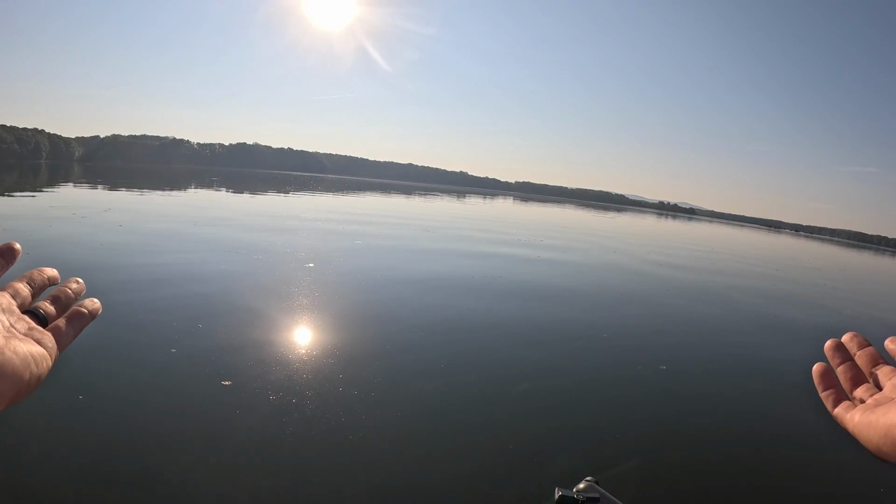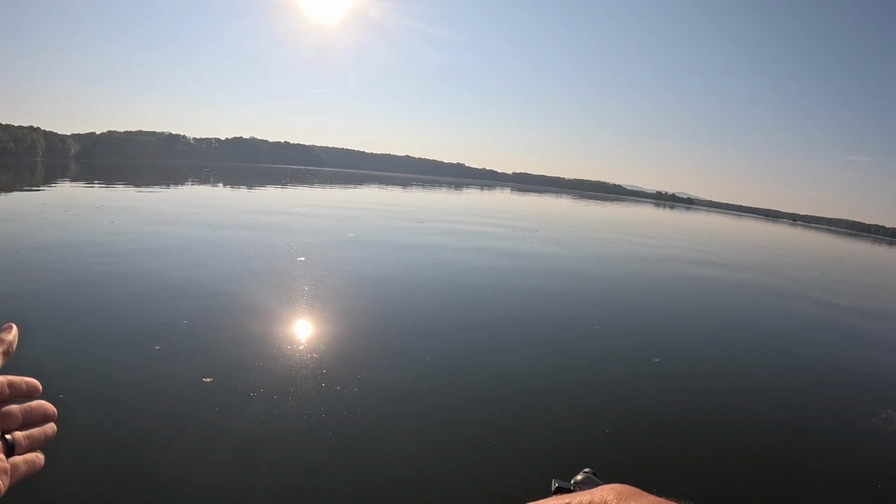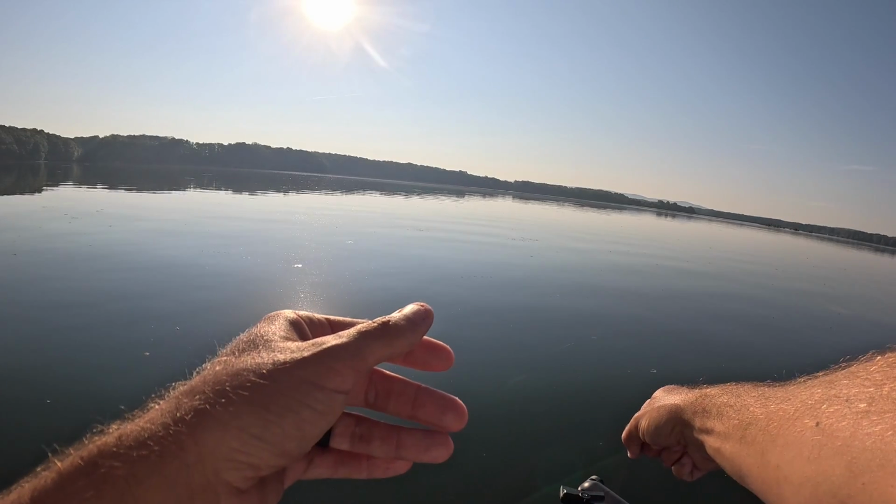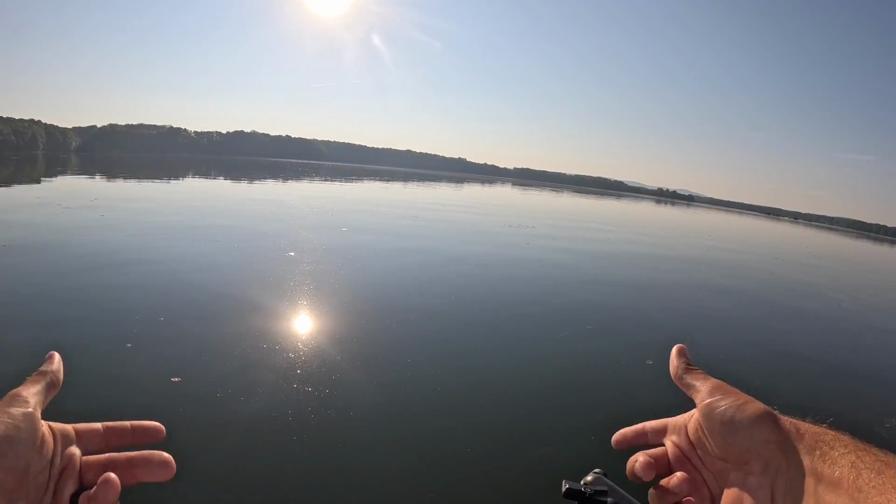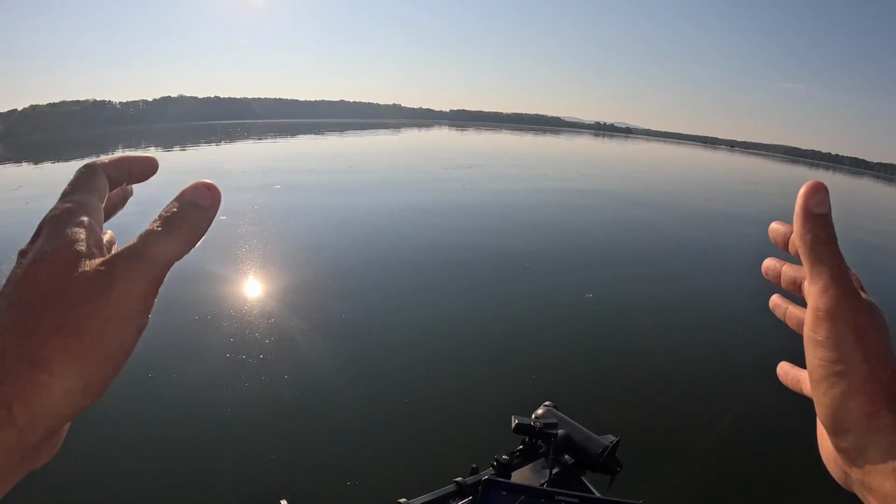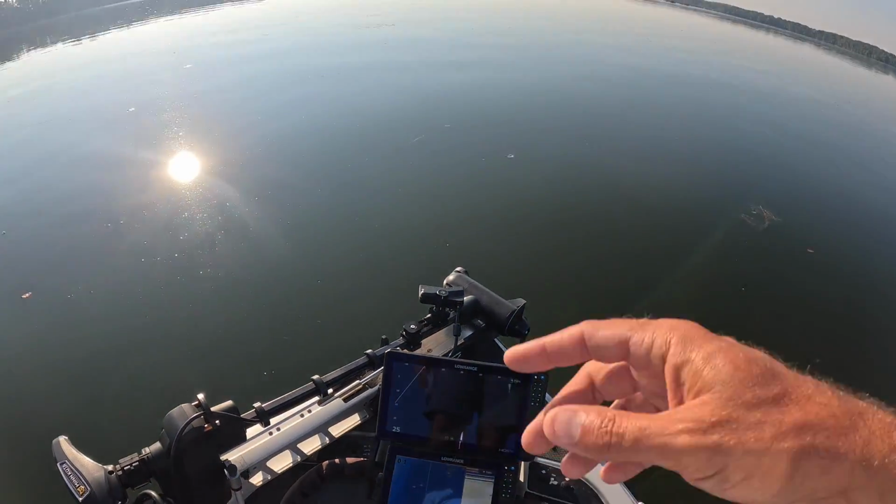The only thing is you have to understand in your mind that wherever the head of that trolling motor is facing, that's where that transducer is facing. That's where you're looking. So that's the setup right there. If you guys have any questions about anything, I'll try to be very responsive in the comments of this video and try to answer any questions.